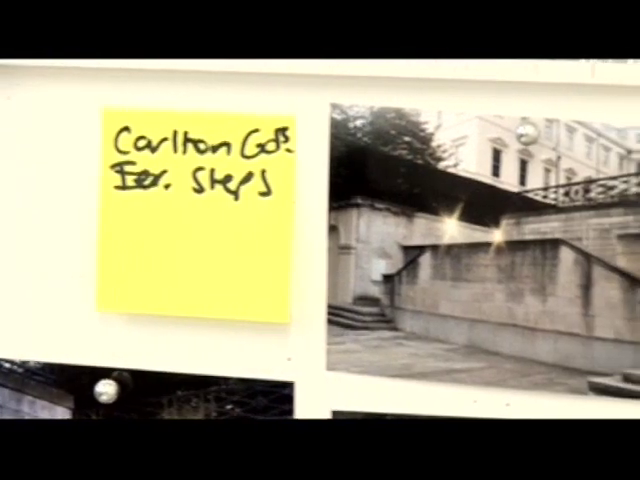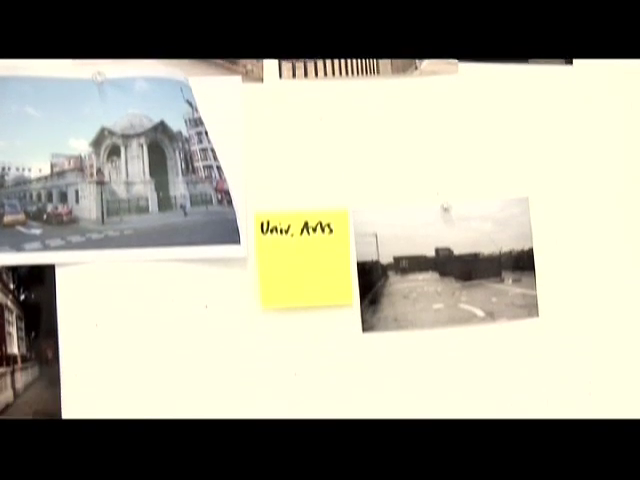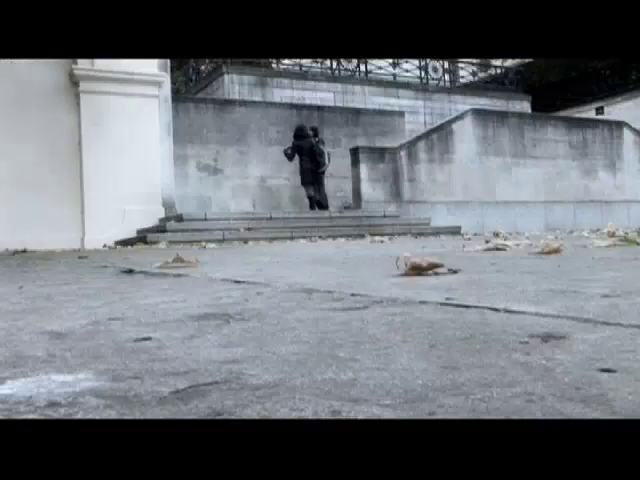So trying to think about parts of the streets or buildings or rooftops or parks or walls or whatever it was that would be suitable to do the final shoot, now that I knew what kinds of things I might be shooting.